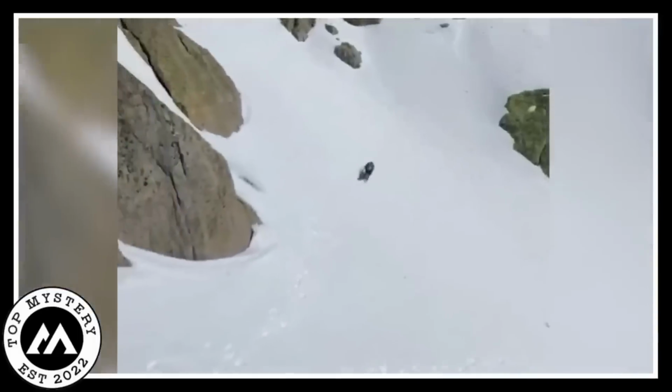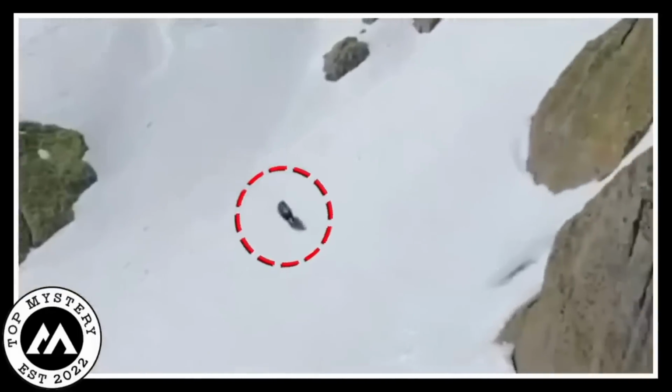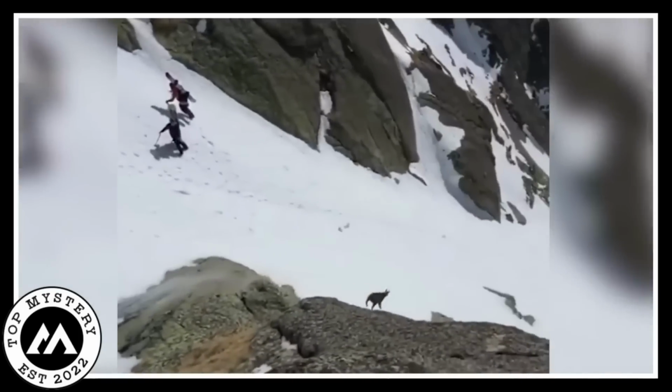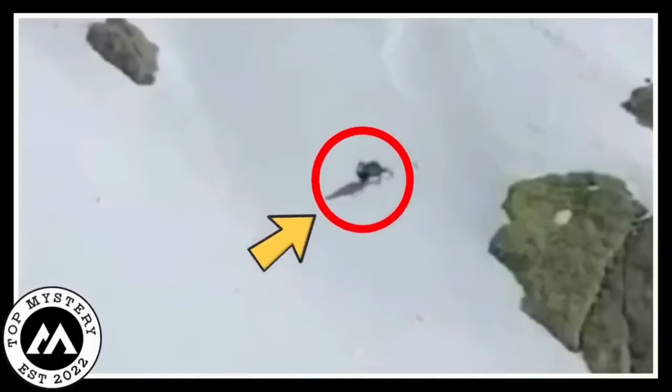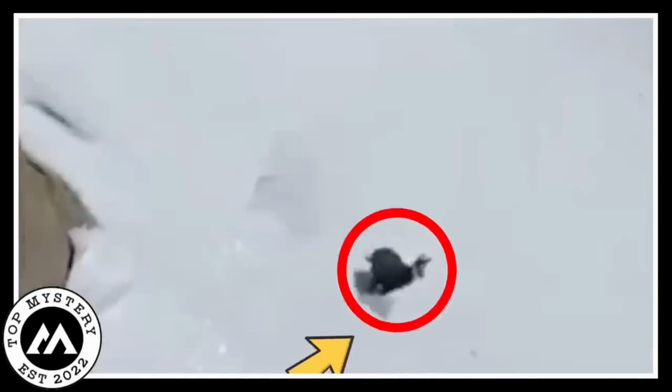Hey, imagine this crazy scene from a trail camera. A chamois, basically a goat on turbo mode, hauling down a mountain like it's in a speed race. It's both jaw-dropping and a bit nerve-wracking, you know? So there's this chamois, defying gravity, legs a blur as it dashes downhill faster than you can say Goat Olympics.